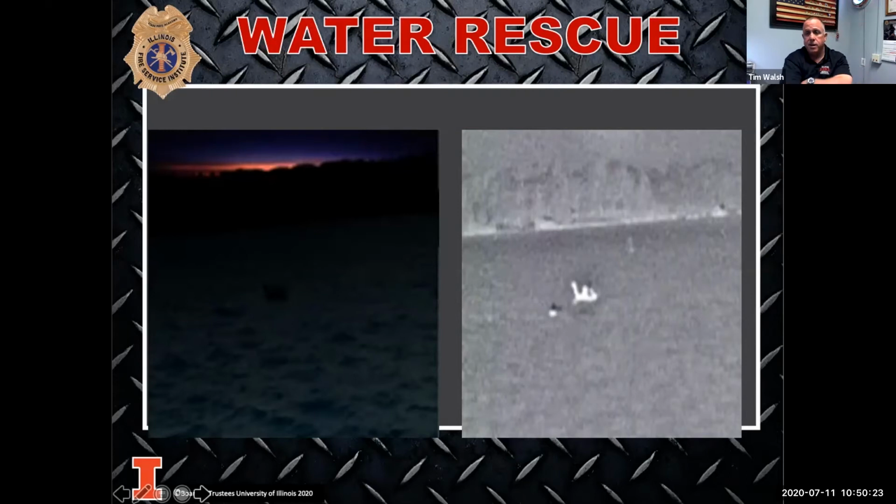So at nighttime, that thermal imaging camera will give you a really great look as to where people are on the shore, if they've already self-rescued on the other side of the pond or lake, where they are in the water, up to 2 inches. So if any part of their body is up to 2 inches below the surface, you may even get a signature then. And it really provides you great direction.